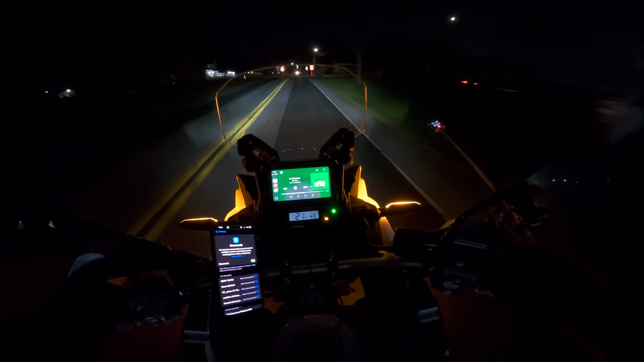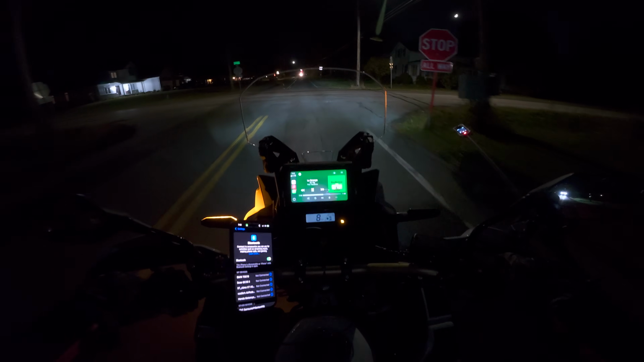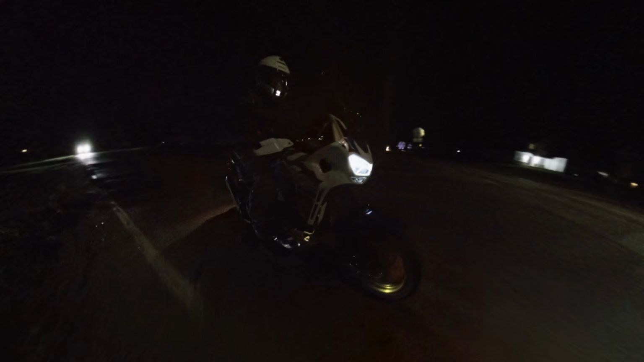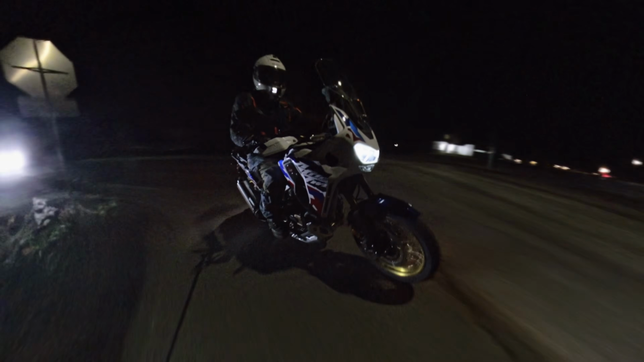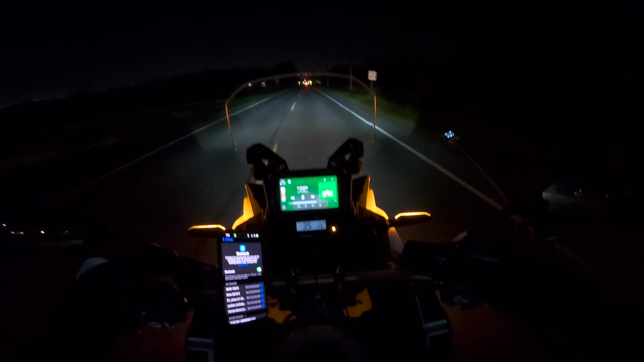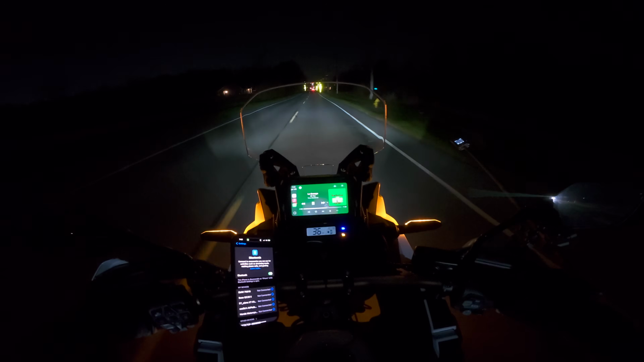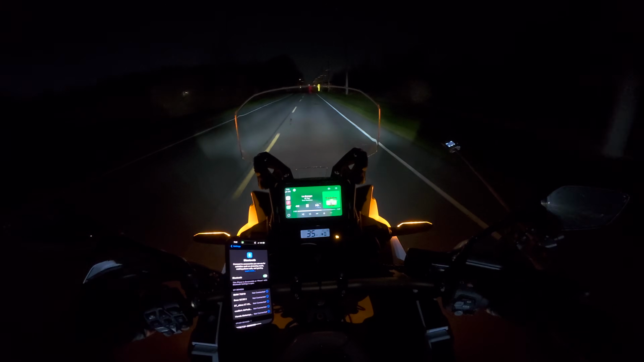The lights aren't bad. Would I add driving lights to this? Maybe, but they're not bad. I love the turn signals. We'll hit the high beams. Oh, the lights are good. All right, look at how those signs light up.